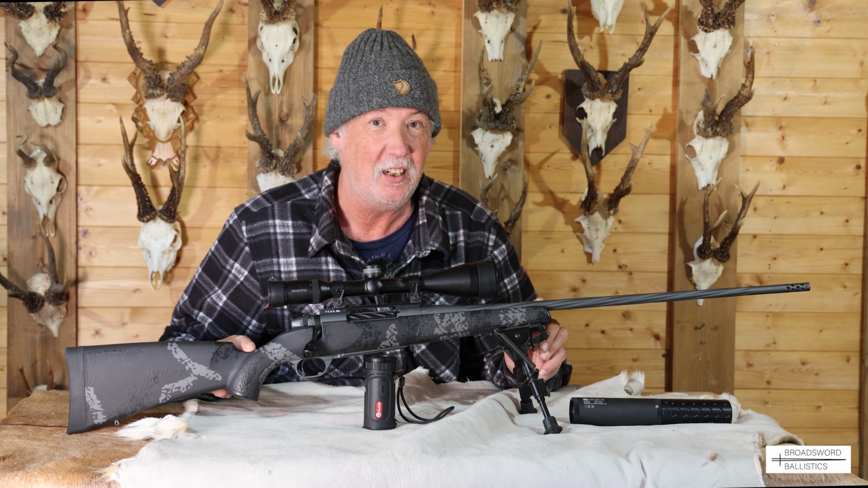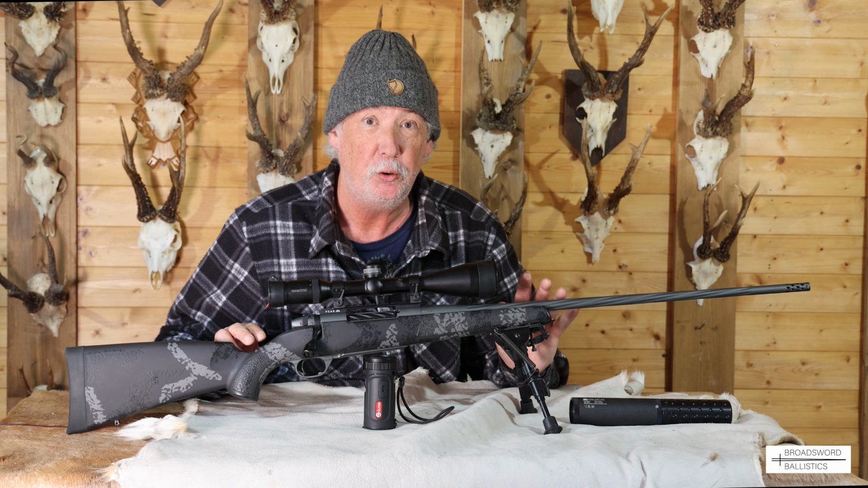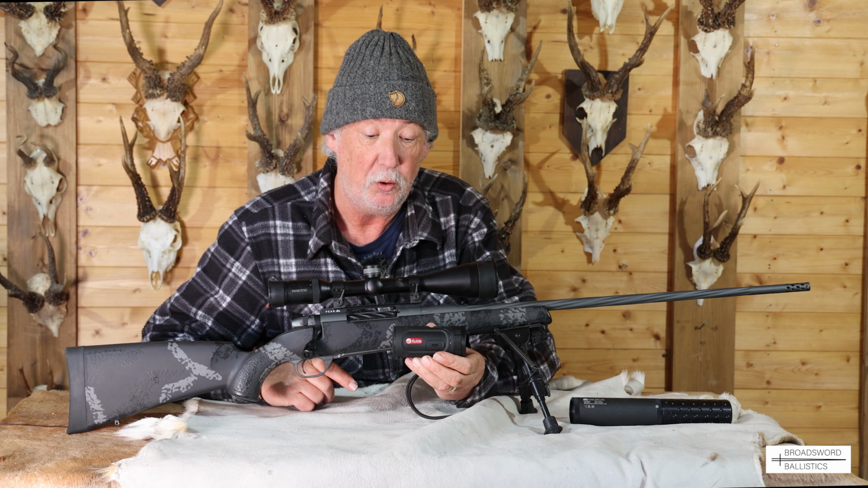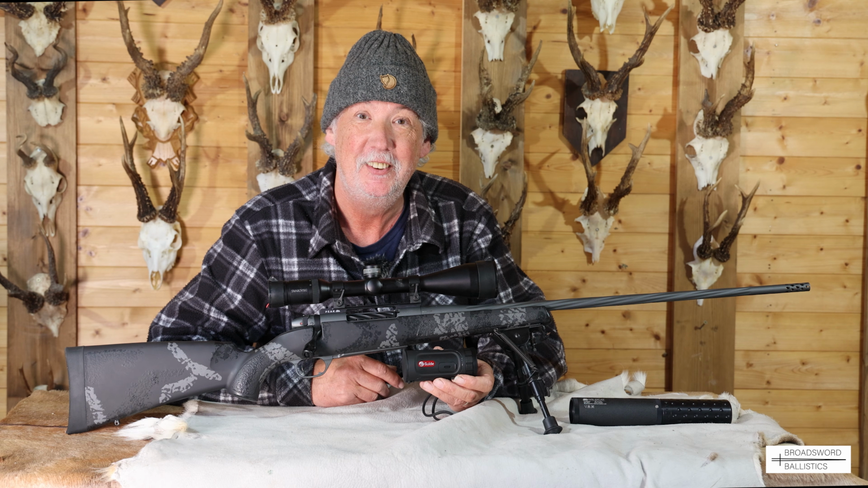The second item we'll be testing is Weatherby's Live Wild. This is in 280 Ackley, really good caliber. And again, stay tuned because we're taking this out roe stalking first, and you'll see how good it performs out in the field. And then afterwards, we'll do a run through of all the features of the Guide and all the features of the Weatherby. So stay tuned.